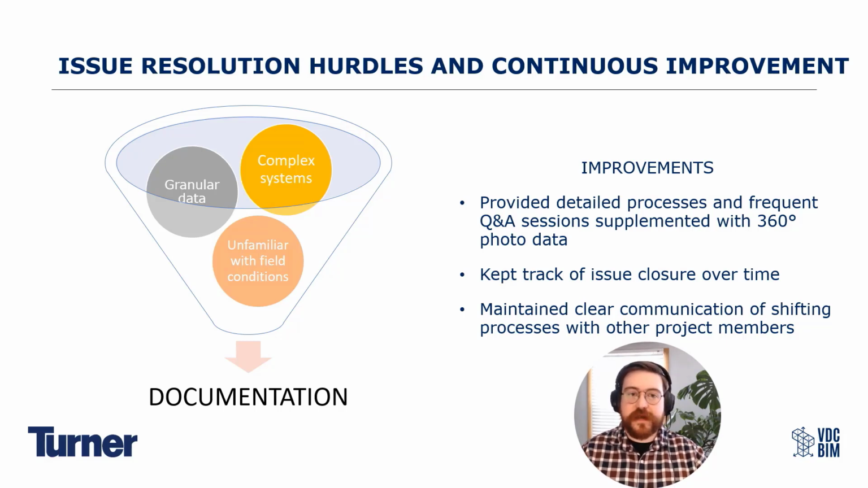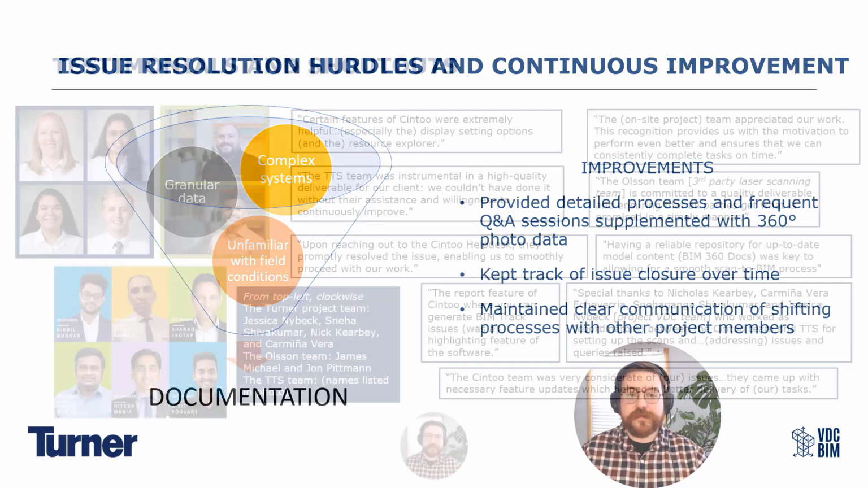The overarching thing for the hurdles and continuous improvement for issue resolution was just documentation, making sure that you have white papers, processes, meetings on the books, communications with all the stakeholders, a real clear picture of where you were, where you are, and where you're going, right? That's the biggest takeaway that we found for this entire process.